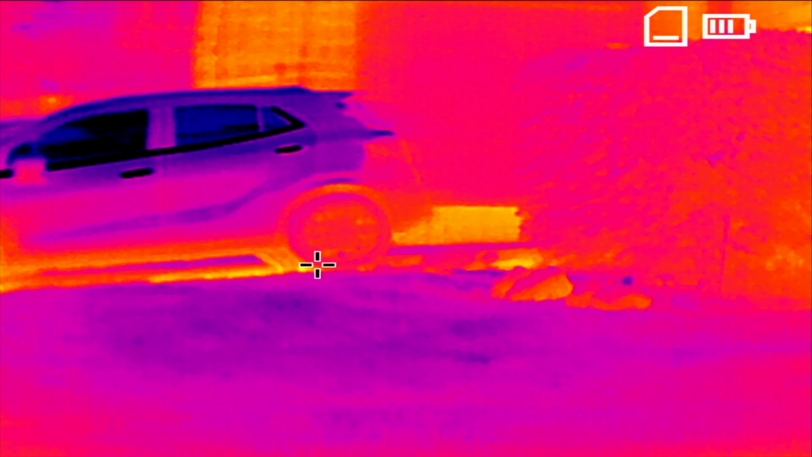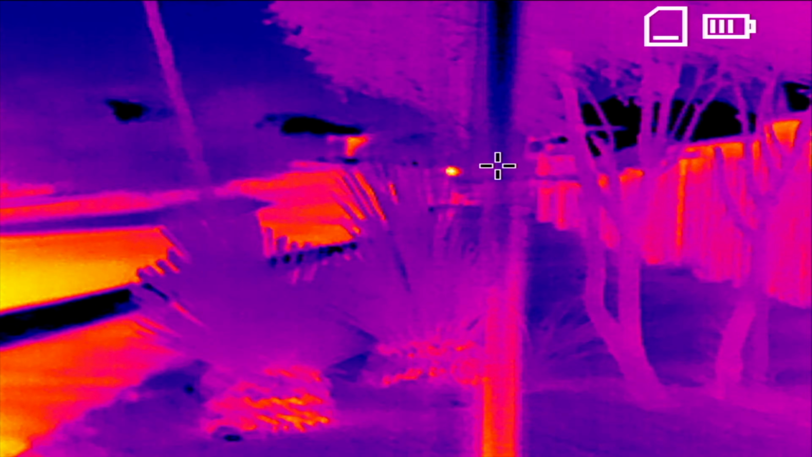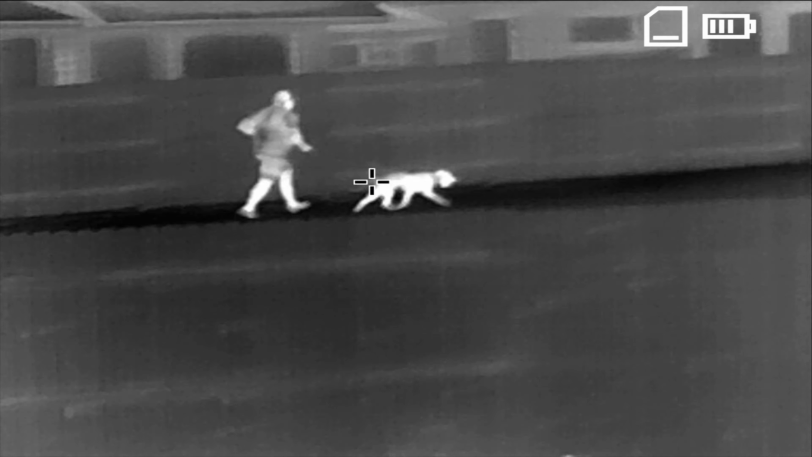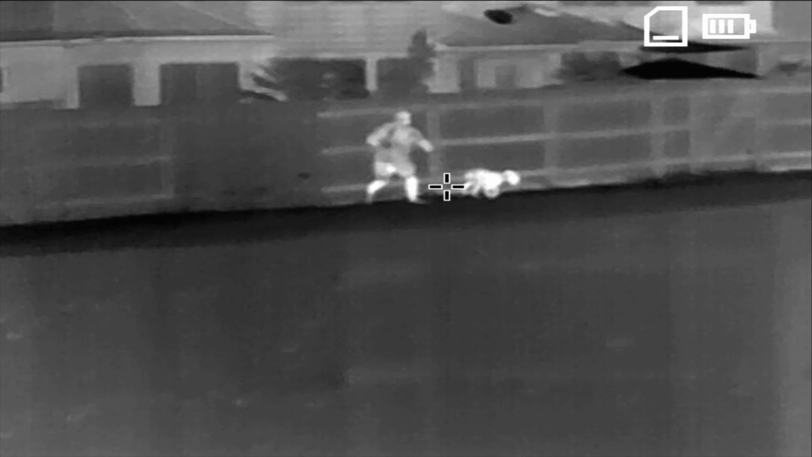In situations where there is dense vegetation, choosing the red hot and iron hot will allow you to more quickly detect heat signatures. And in other more open areas, going with the white hot and red hot allow for any movement to be easily spotted.